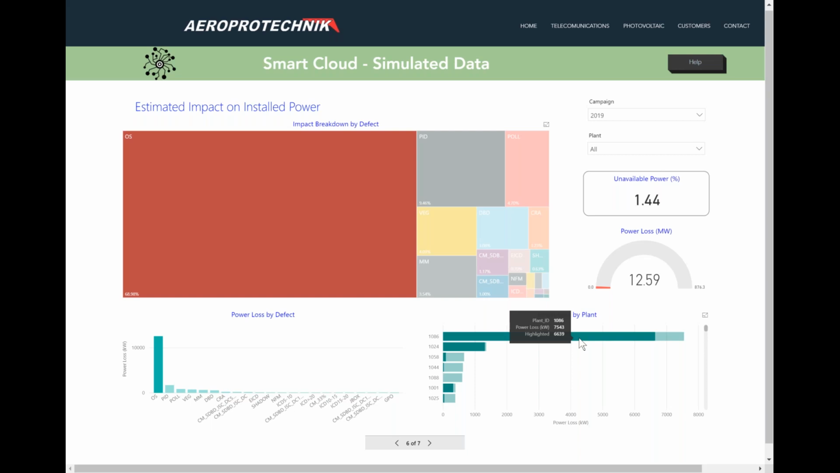This is very, very important, because these analytics and the way you can correlate defects, evolution, criticality, plus impact or estimated impact on my installed power can really take it to the next level, which is not just about operation and maintenance or OPEX and CAPEX optimization.